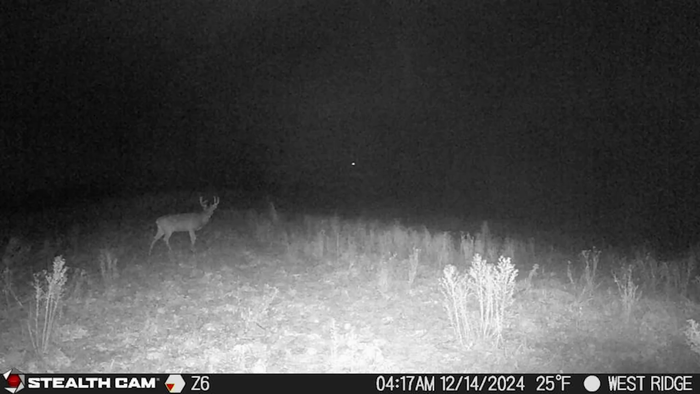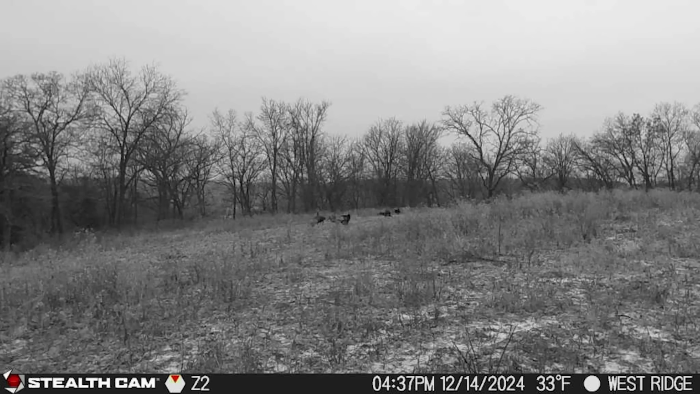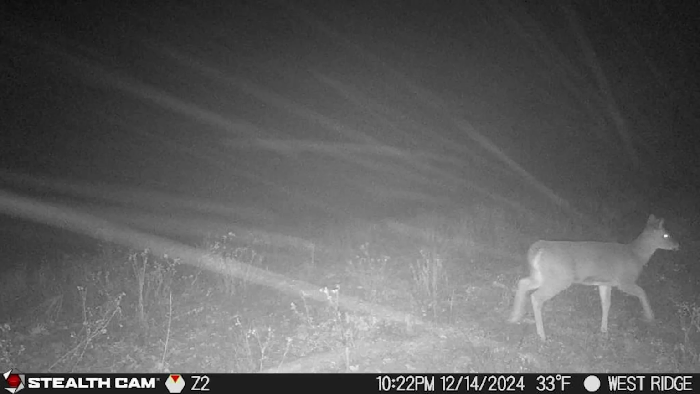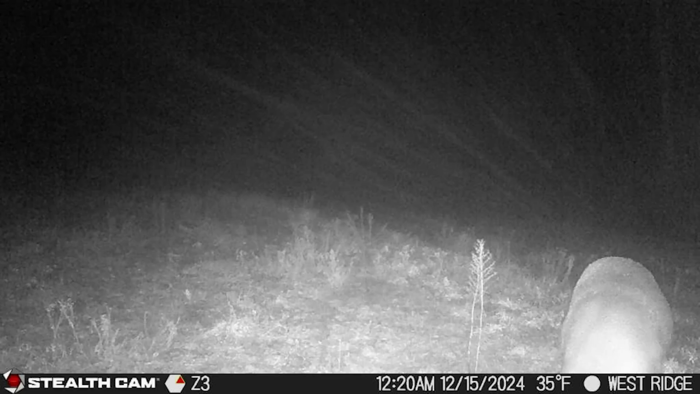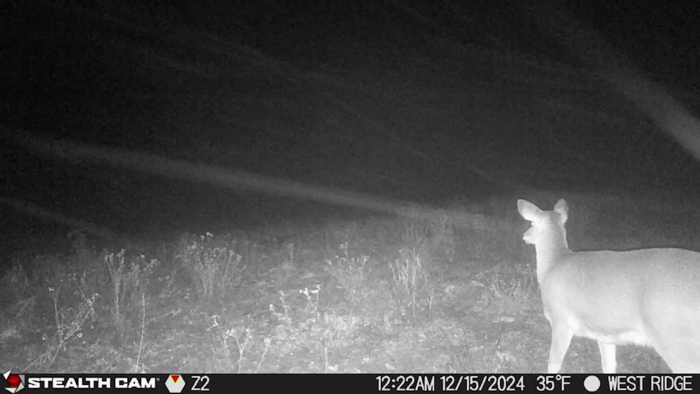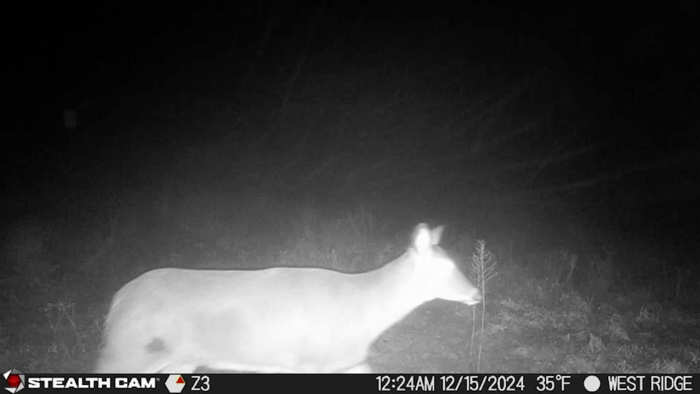Interestingly, the camera here is one of those Revolver cameras from Stealth. So you see a wide range of camera angles, even though I've got it set so that it's in chronological order. But you can see it jumps around quite a bit, which is kind of cool. You know, the camera spins wherever there's some activity. It spins and takes a picture there, and then it might spin and take a picture in another direction for the next photo.